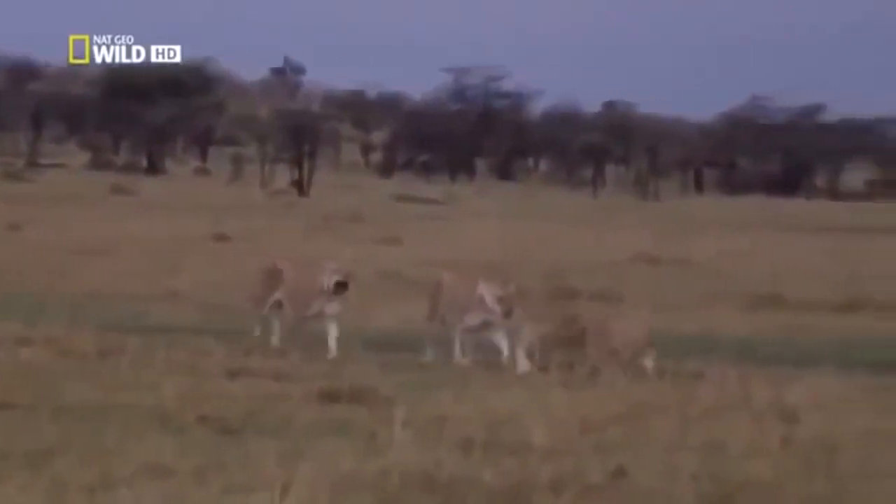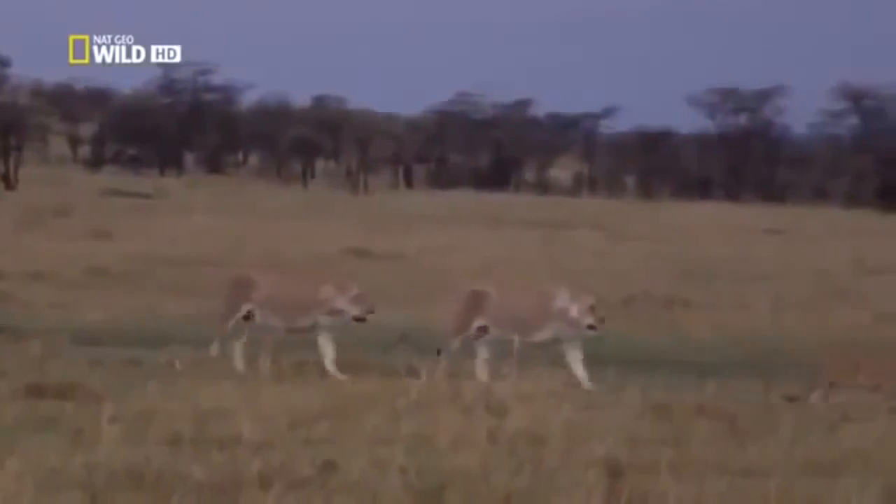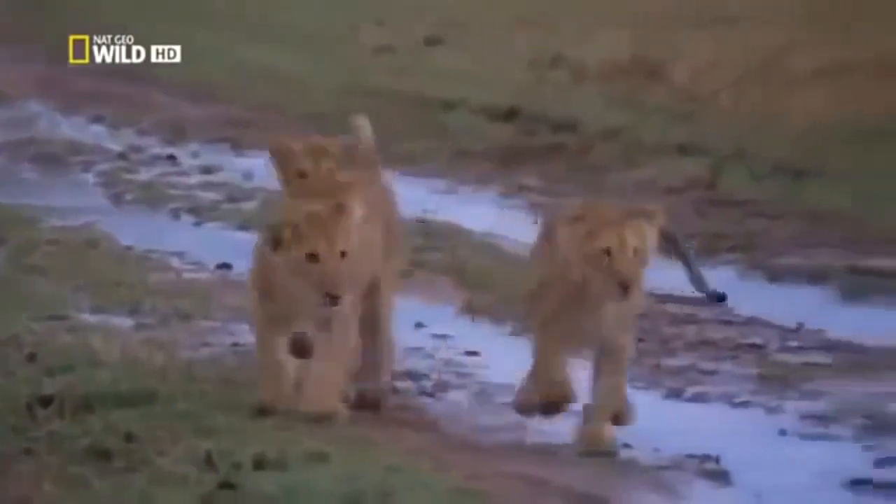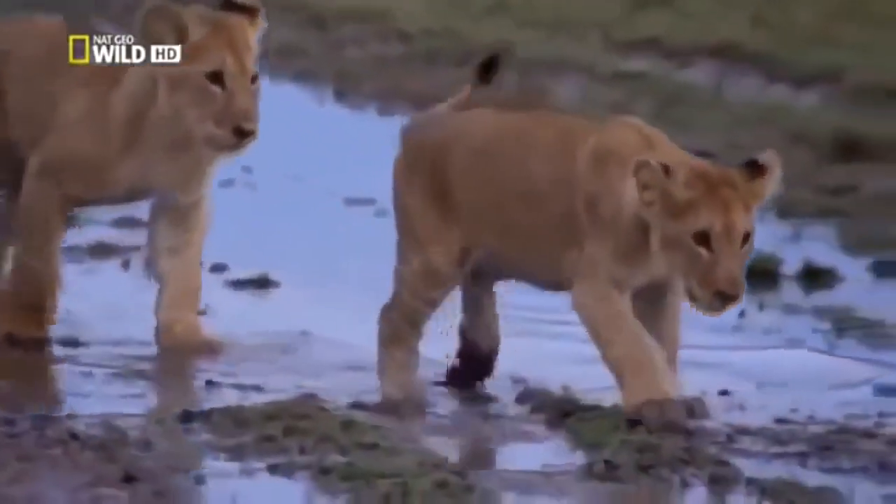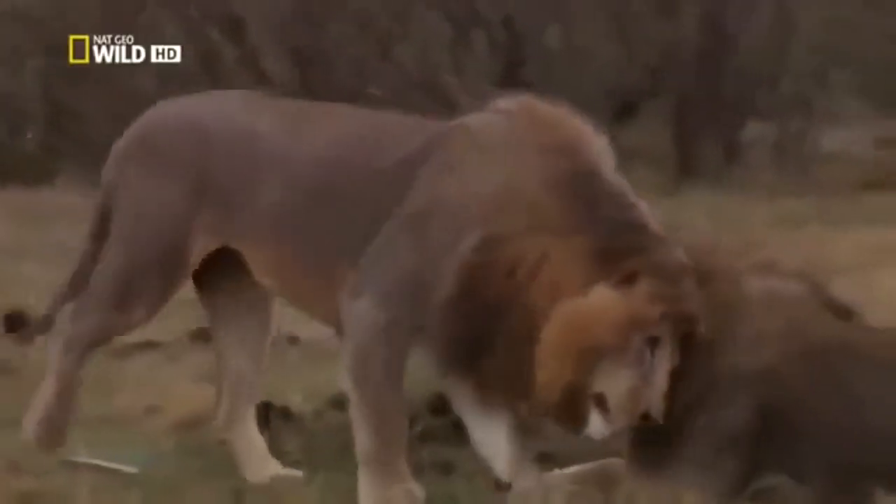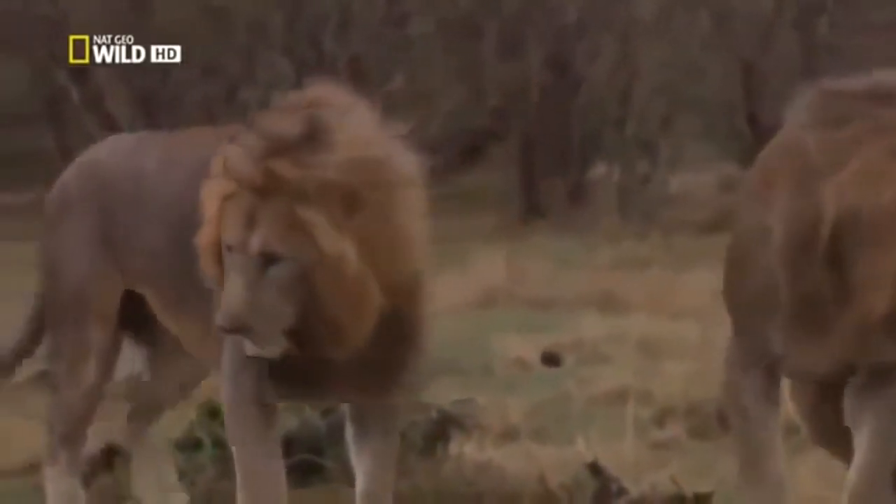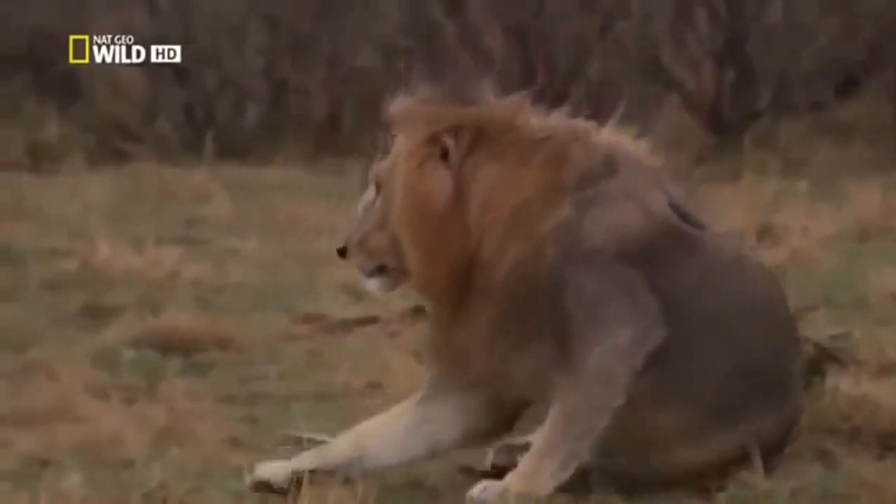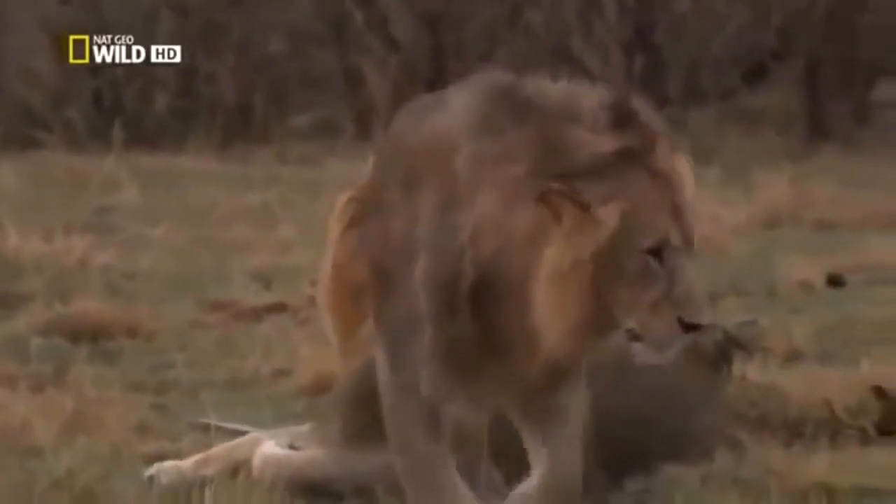Before they had their cubs, these two lionesses endured at least a year on their own. They have not only learned to feed themselves, but a family as well, including the fathers of the cubs. In return for all the free meat they can take from the females, these two brutes deliver protection. But they're well worth it, keeping other lions and hyenas away and creating a safe haven for the cubs.